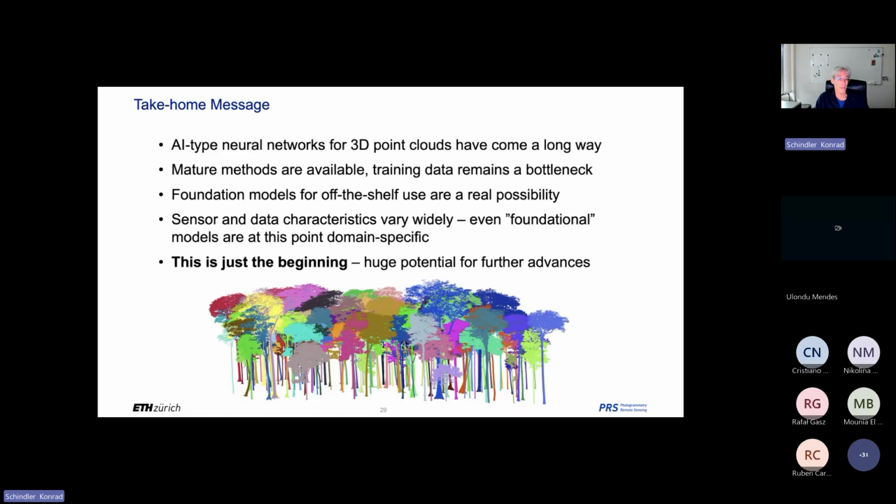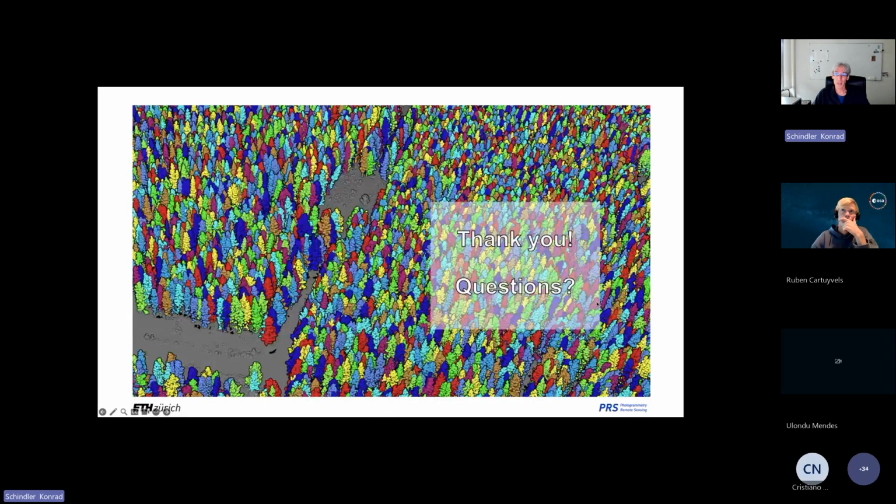And finally, this is just the beginning. If you are interested in this topic, go ahead. There are many, many interesting problems to be solved. And I think the relentless progress will continue for a while. We're on a good track, not me personally, of course, but we as a research community. Okay, so that's it for me. Thank you, and I'm open for questions.